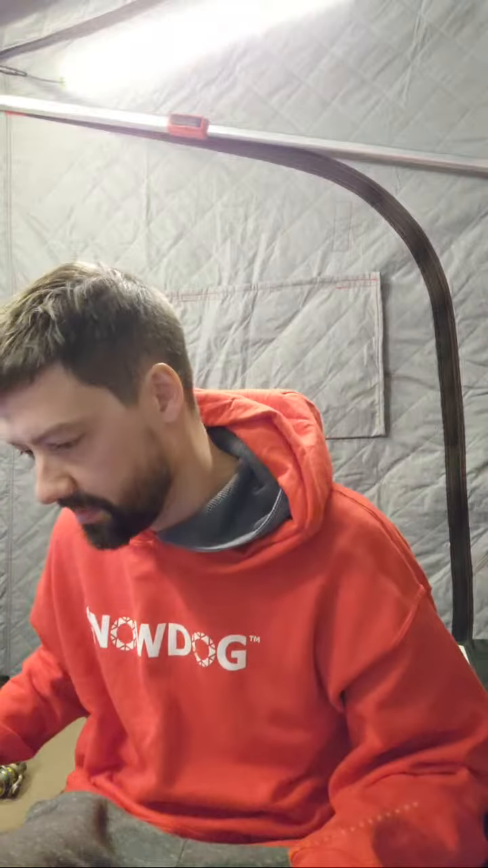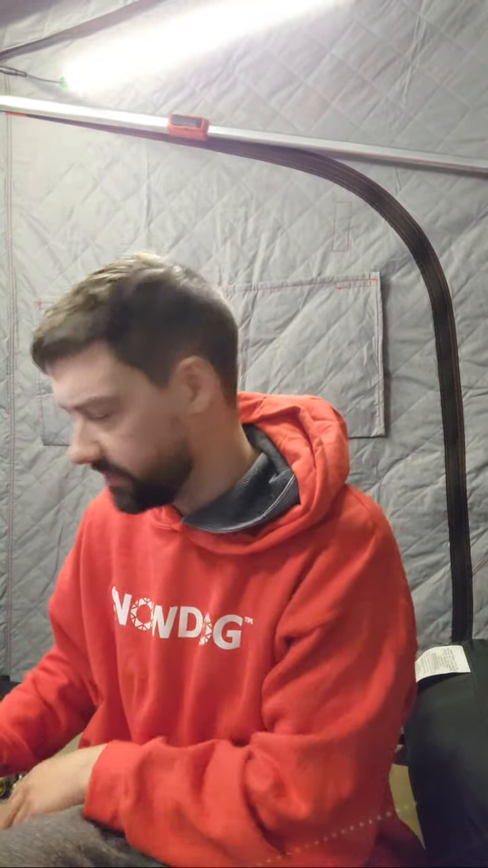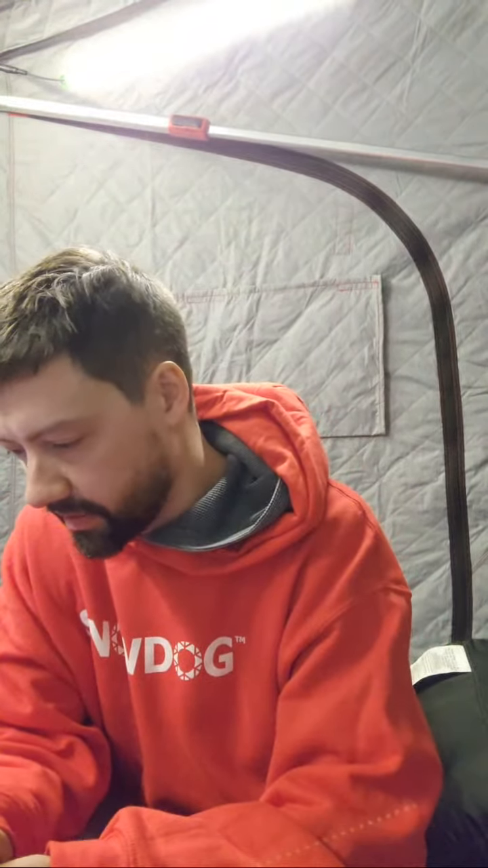I love the new shack. This is the 2400. I love it. This will be my second time sleeping in it. I think the next time I'll be sleeping in the 450 XD. I don't have spoons in the kit.